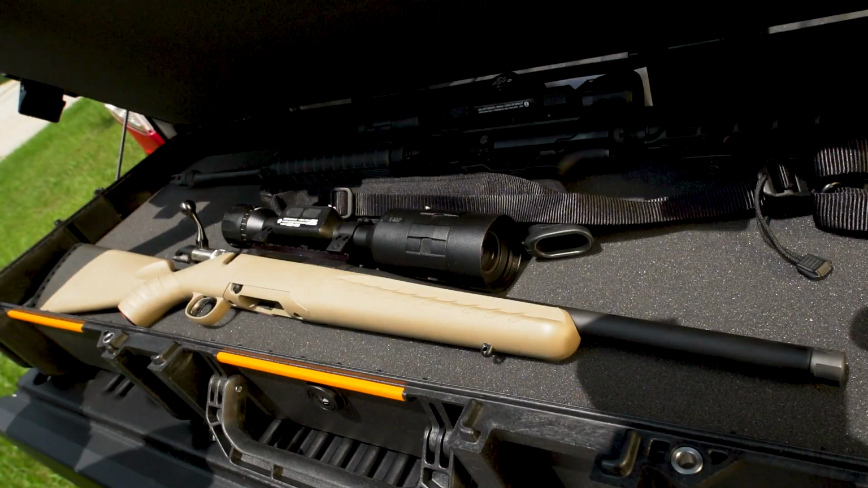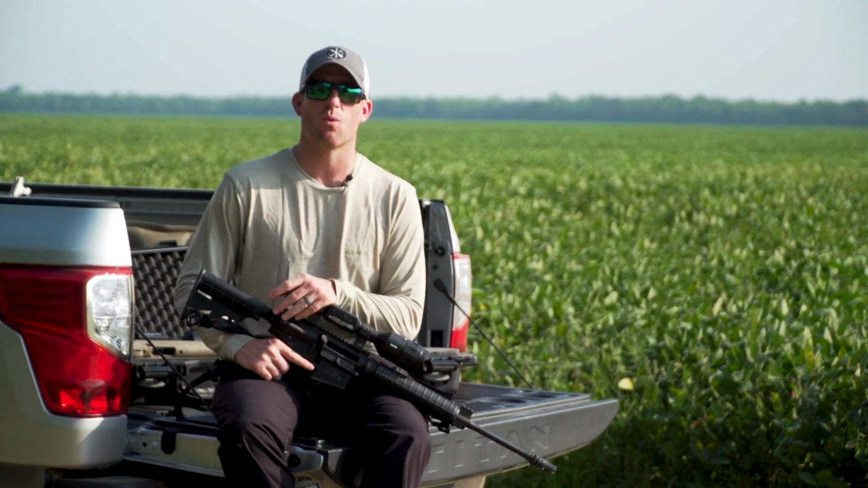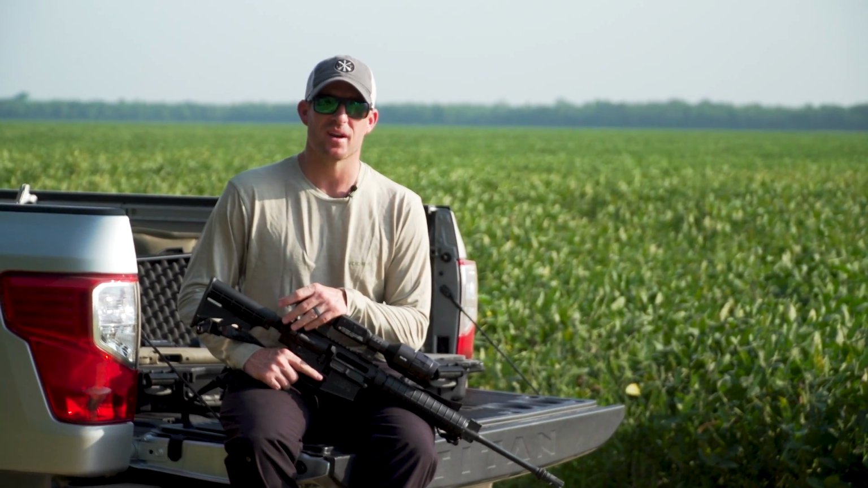The hogs weren't cooperating. Maybe it was the moon phase. Maybe it was the weather patterns that we were in. Perhaps the cameraman just stunk too bad. But I knew I had one more shot at this the next night with Si. It is the end of the season here in Louisiana. We are running down to the wire. Isn't that the gun talk way, I guess?